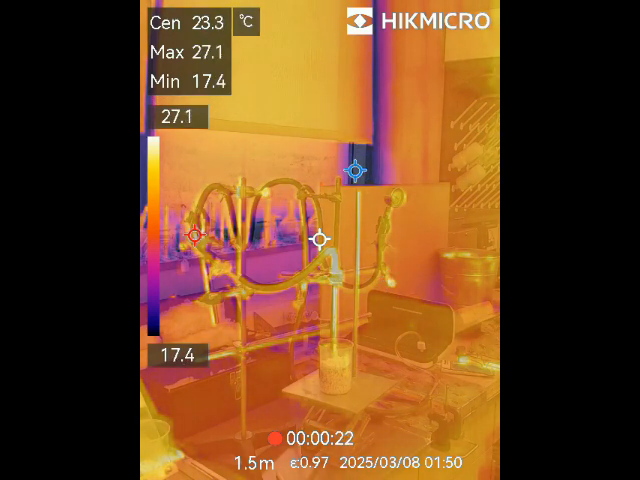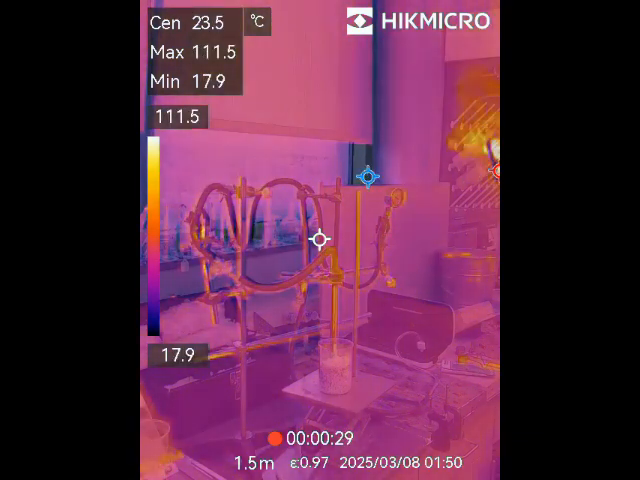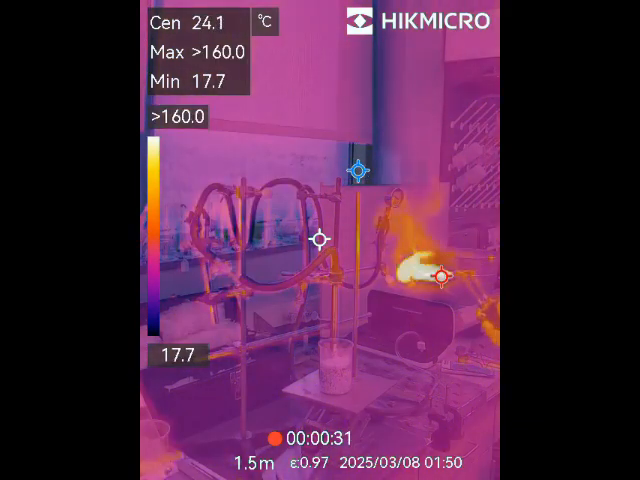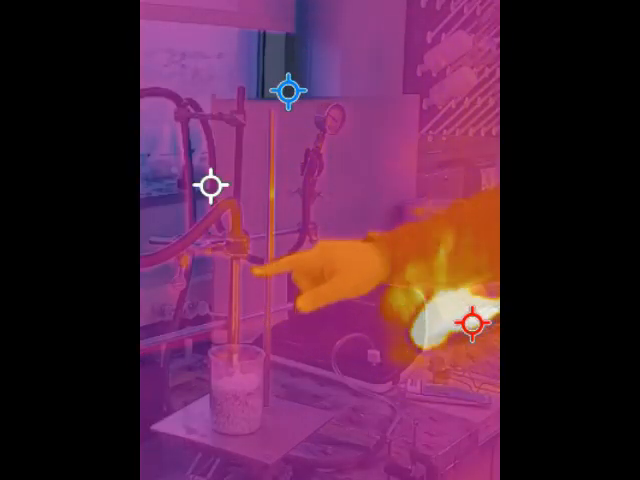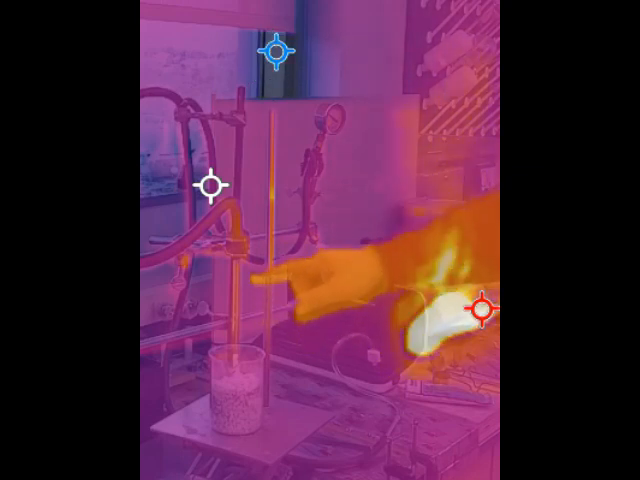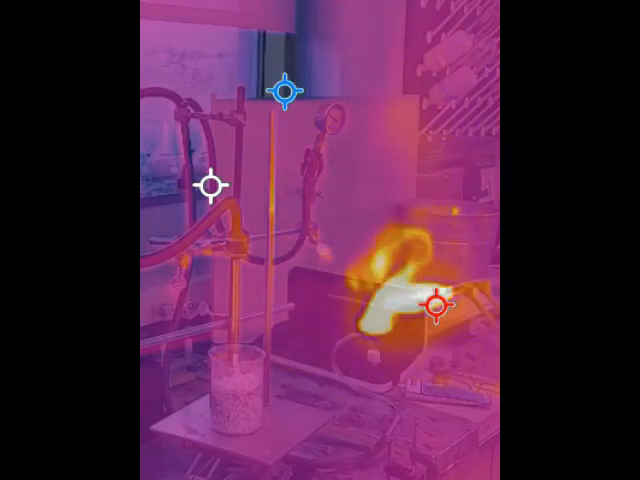Glass tube filled with a little bit of salt under static vacuum right now. And now I'm going to flame seal it off. And I decided to film this with the infrared camera, mostly to see, when I'm finished, the residual heat at the top of the tube relative to everything else.